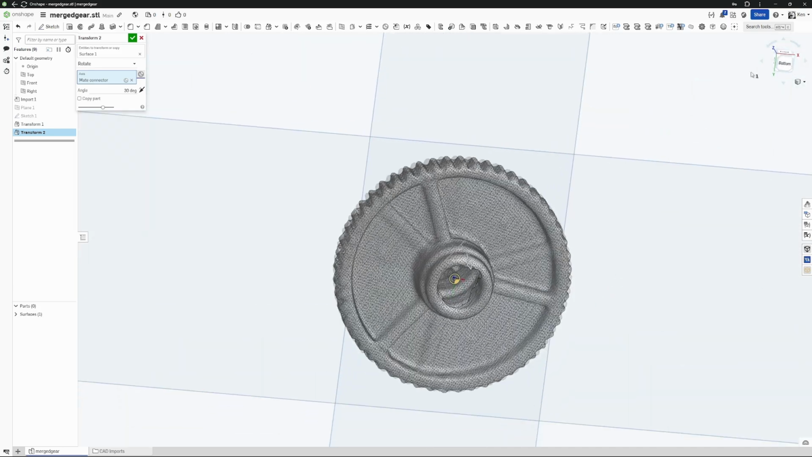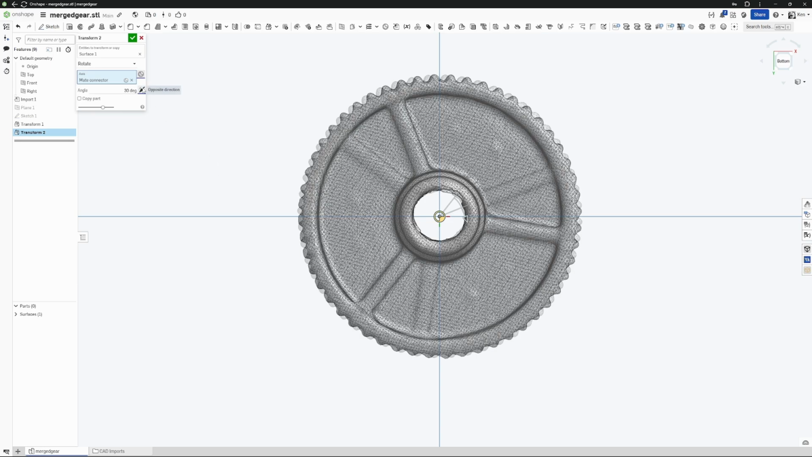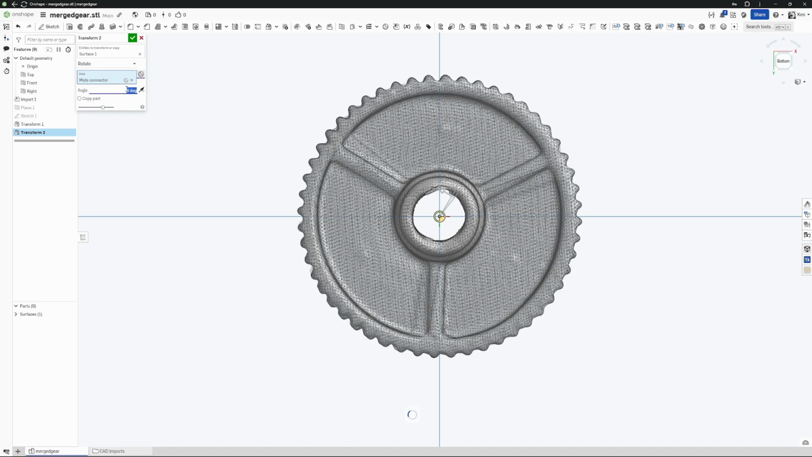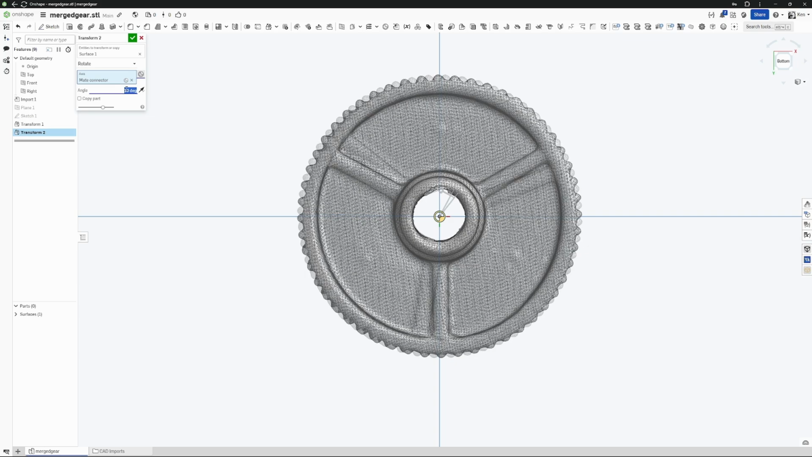But what I'm going to do now is switch this to my bottom view and rotate this a small amount and see where I need to go to get this properly aligned. So that looks to be pretty close at 10 degrees.